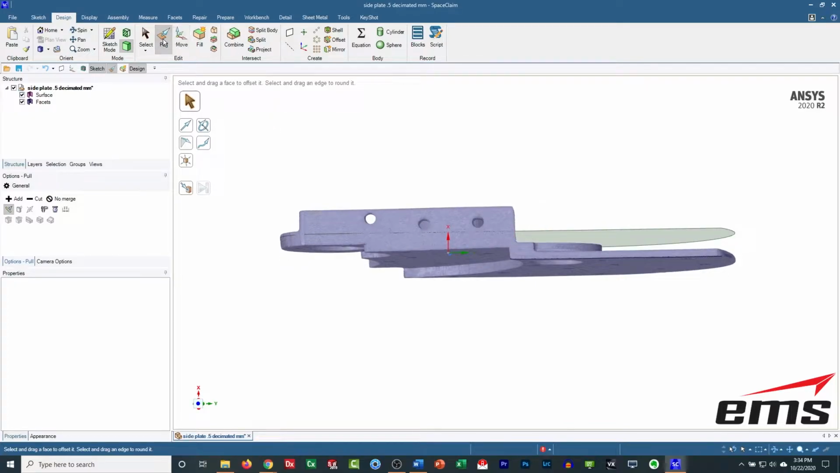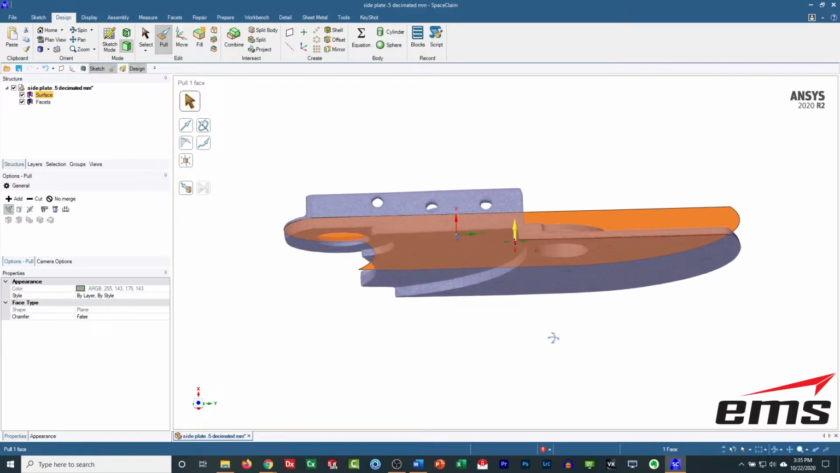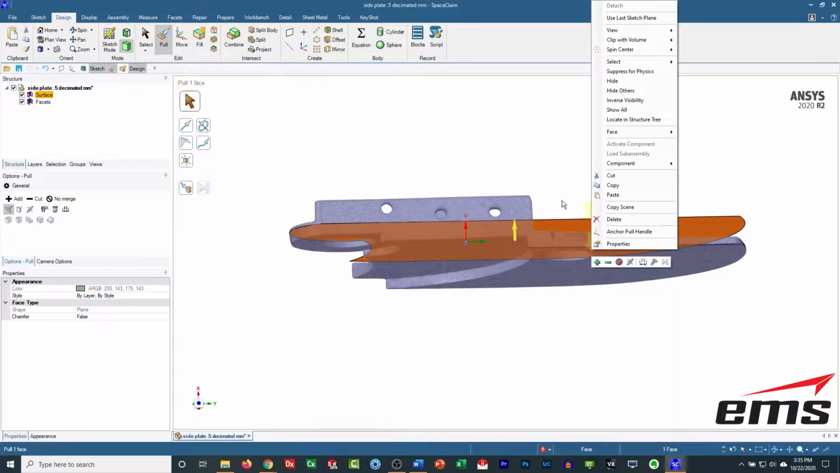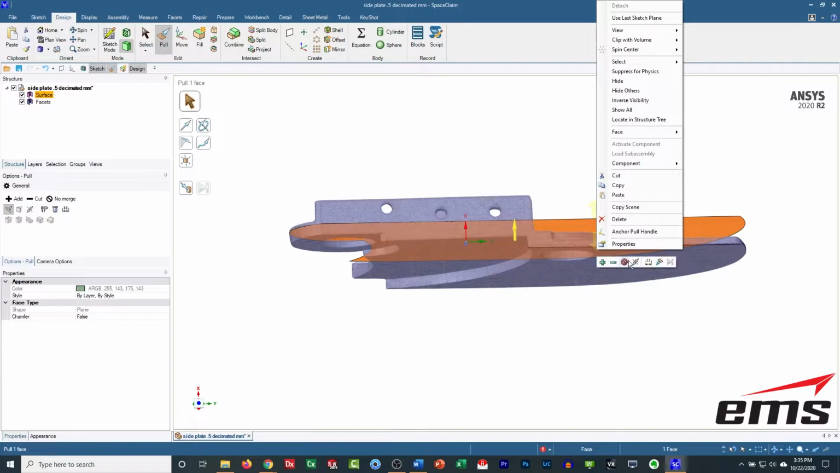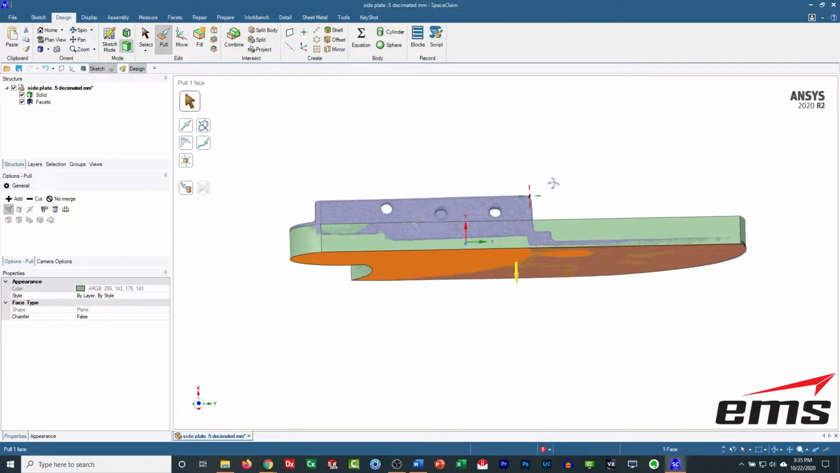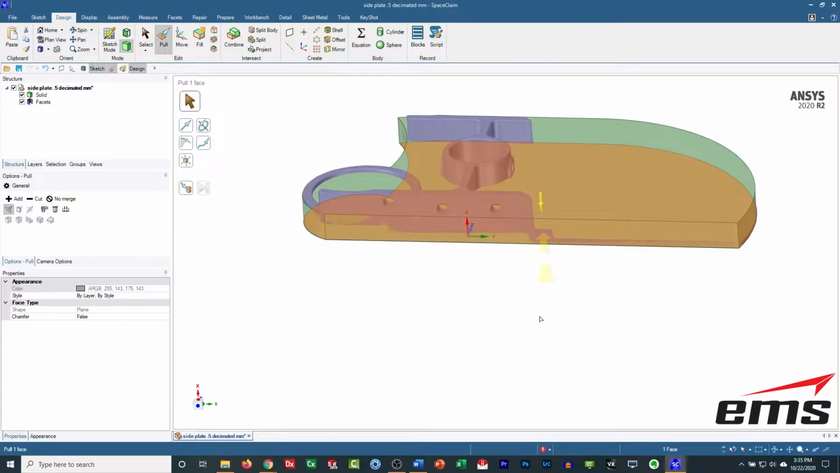So what I'm going to do now is use what's called the Pull tool, and you can think of that as extruding. I am going to extrude this surface here, and we're going to go up to a face. Then I'm going to go under my selection tools here, pick faceted bodies, and we're going to pick that bottom, and you can see what it's done. Okay.